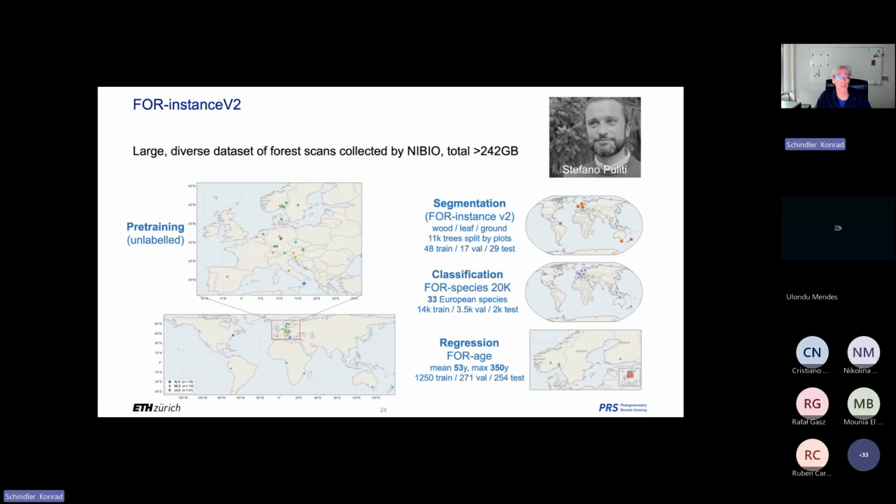It's diverse forest scans from Europe, especially Northern Europe. They have been collected and put together by Stefano Politi, our colleague from the Norwegian Bioeconomy Institute, in a big effort. And the pre-training data are, of course, unlabeled, so those are just scans. And then there are some test sets that have different names, usually starting with 4, like forest. There's one for instance and semantic segmentation. Then there's one for tree classification.